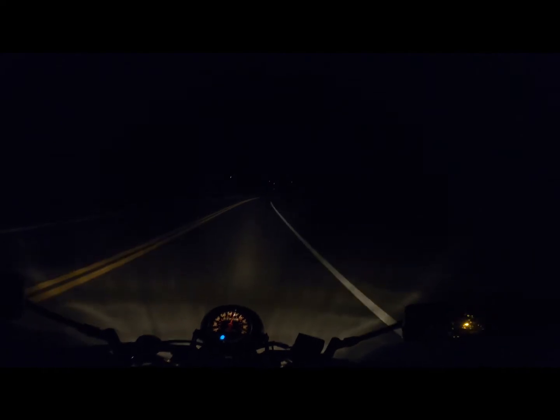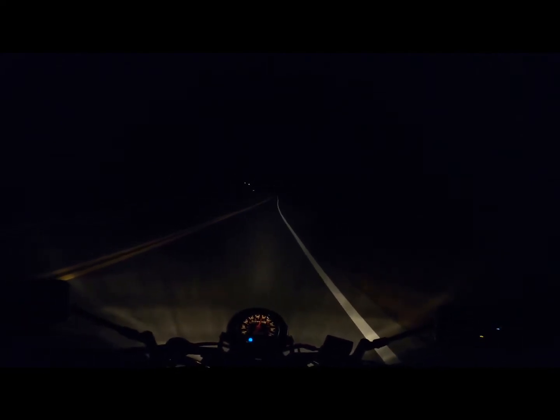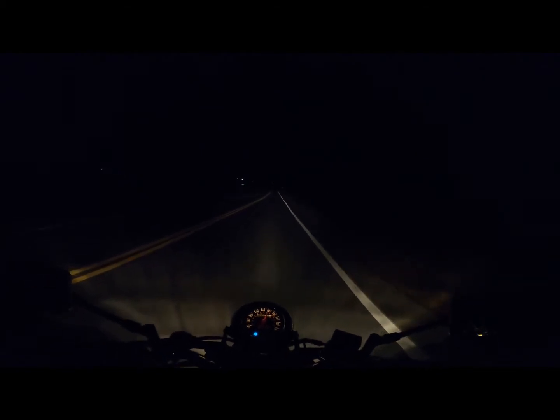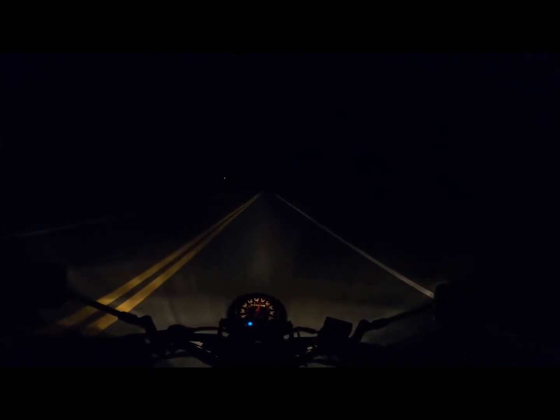Uh-oh, I see some fog. That's not good. On the lookout for some deer. I'm keeping my eyes open for that deer because I don't want to hit a deer. And my helmet's not so good. It likes to fog while I'm talking. It's pretty annoying.